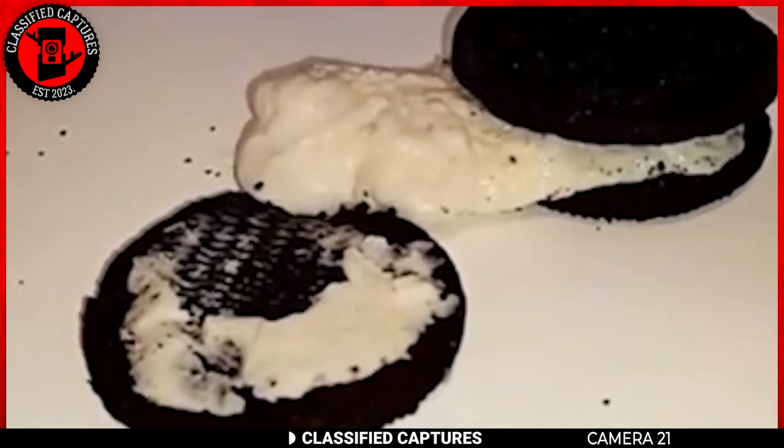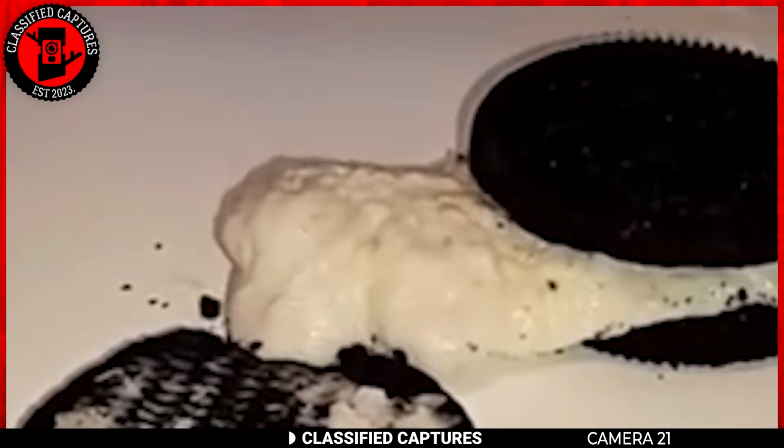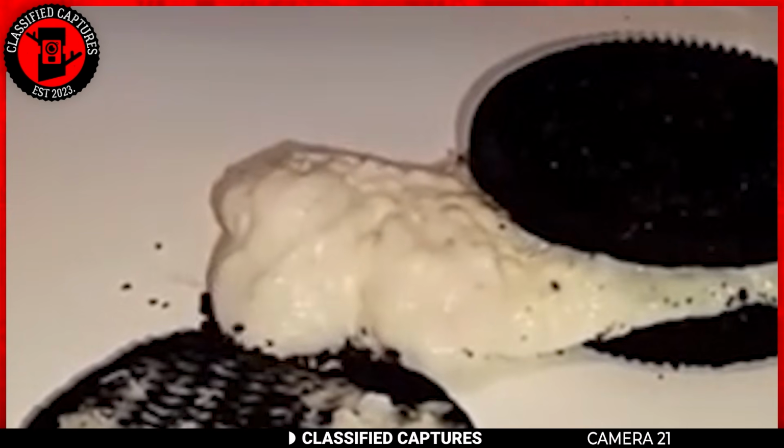As you can see in the footage, the cream inside the Oreo was wiggling on the counter even after she dropped it. How is this possible? Oreo cream isn't supposed to move like that, right? Is there something about these cookies we don't know? Share your thoughts.